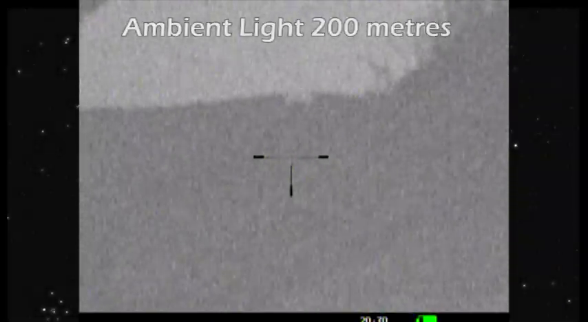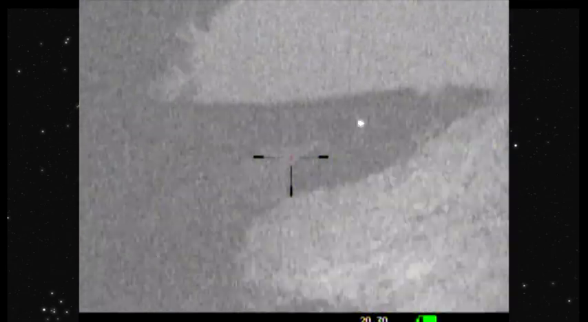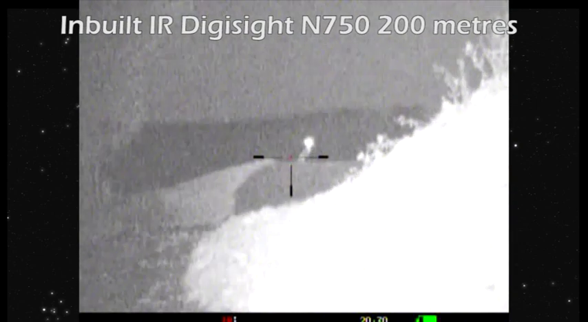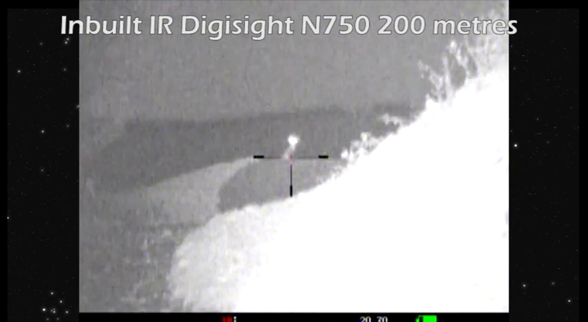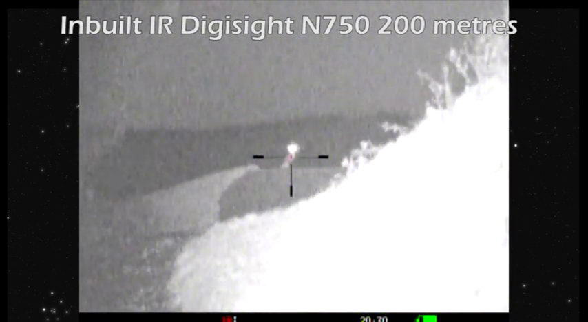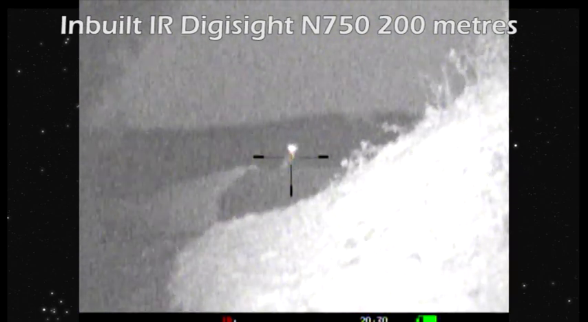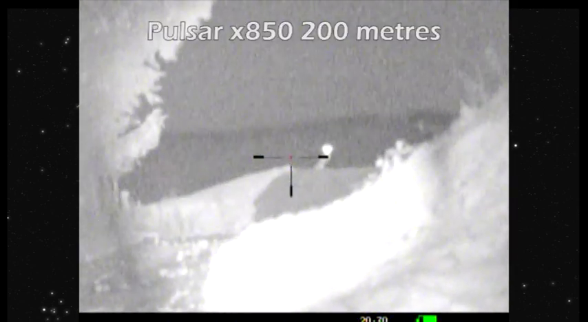And we're back to the ambient light, but this time 200 metres, and this is the maximum distance really that sensibly anyone's going to shoot a fox at night time, for example, isn't it? Yep, this is 200 metres using the built-in IR illuminator. You can see the fox is easily identifiable, again clearer through the eyepiece. It's not bad at all. Back to the ambient light, total difference. Yeah, it just shows.